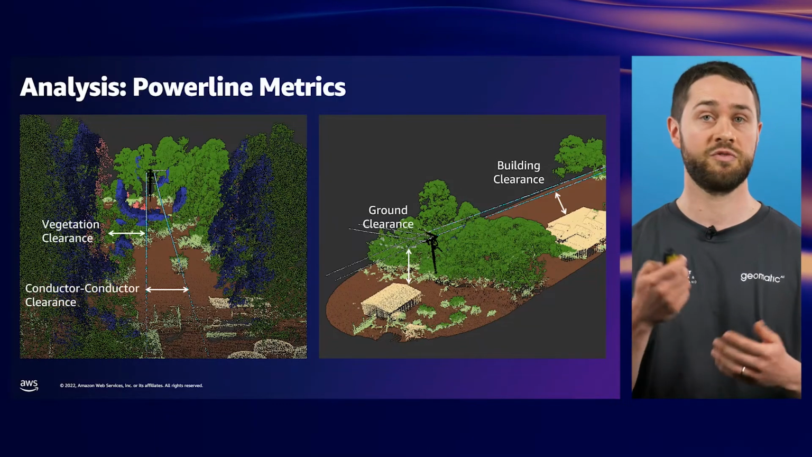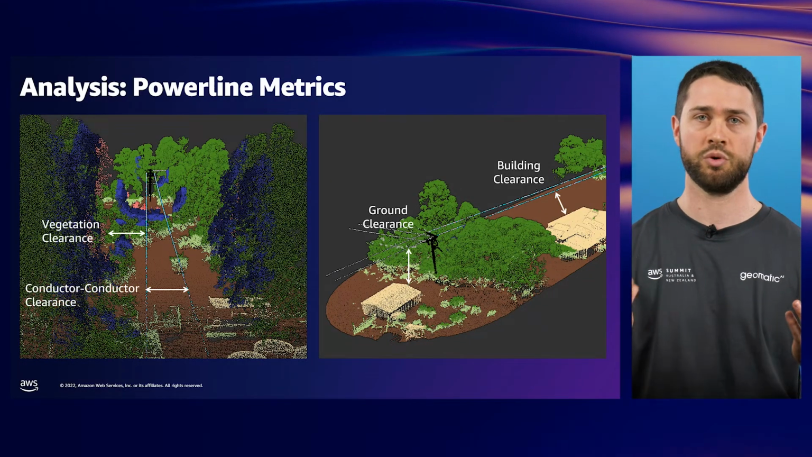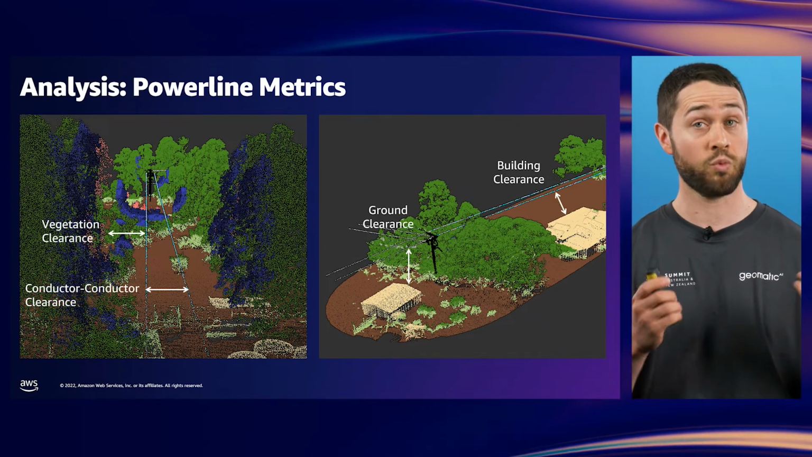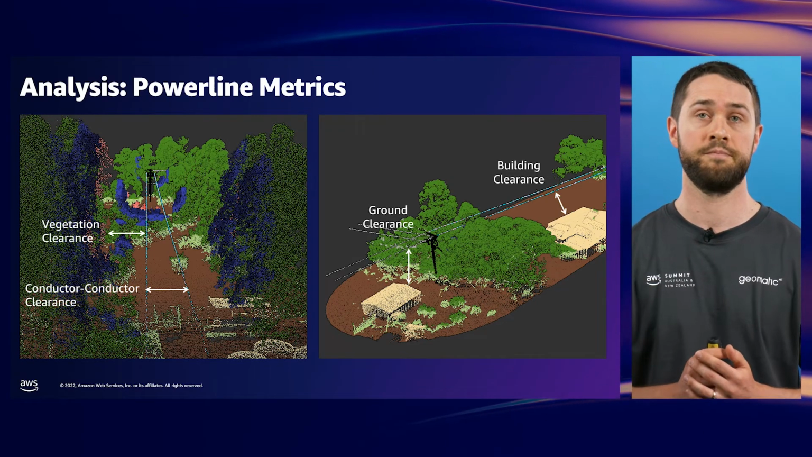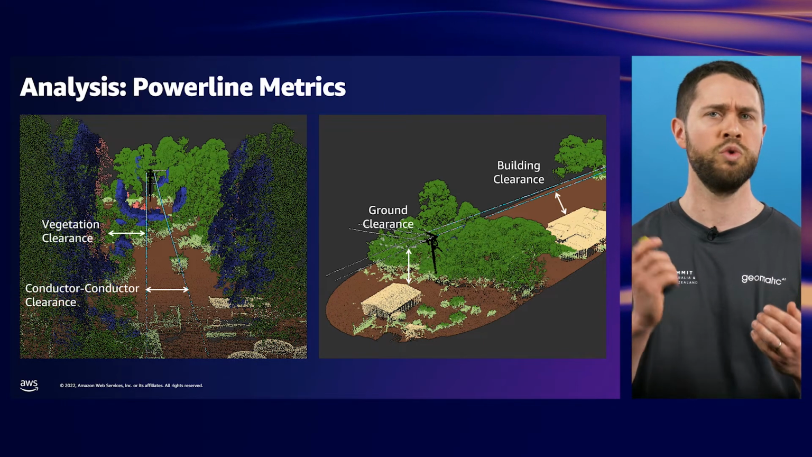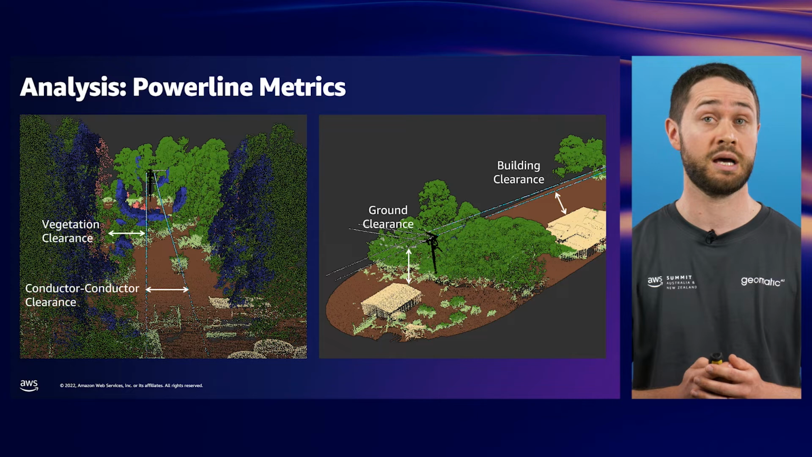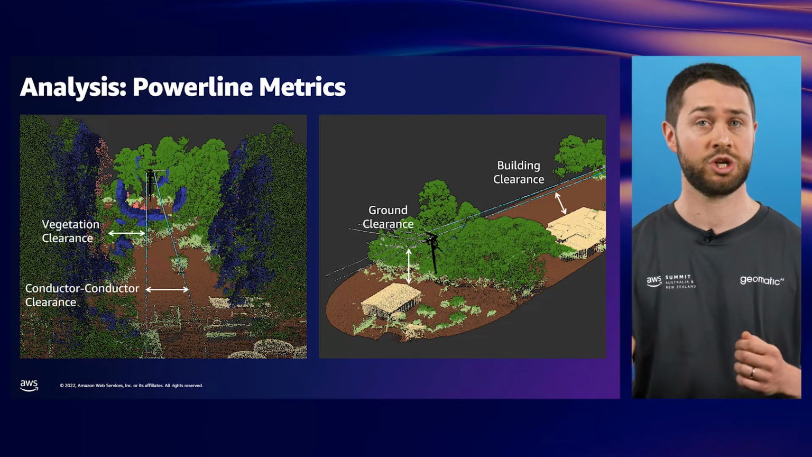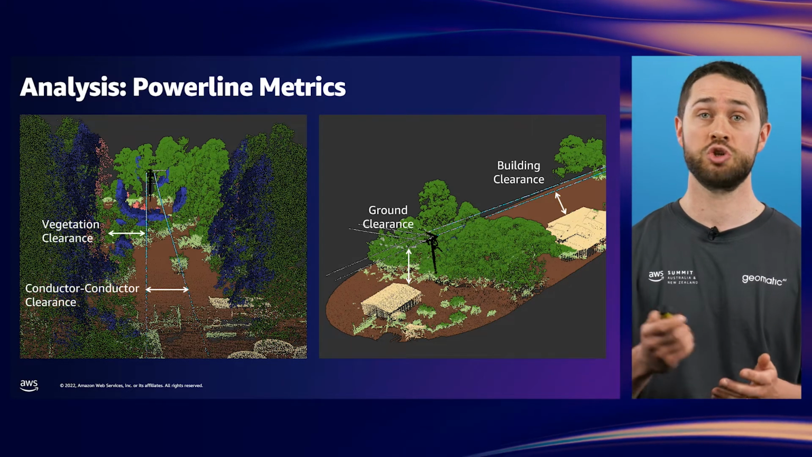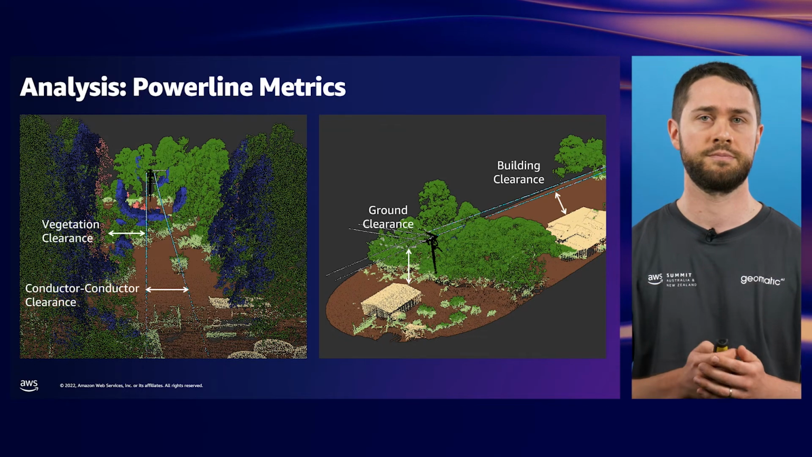Here you can see some of the measurements that we take from a classified point cloud. The most important class to get right is the conductor class. In other words, labelling the wires that carry the electricity. Objects getting too close to or touching a conductor is what risks safety and reliability. Once we know where the conductors are, we can take measurements to nearby trees and buildings, to the ground, and even to other conductors to make sure that there is enough clearance around them according to regulatory requirements.